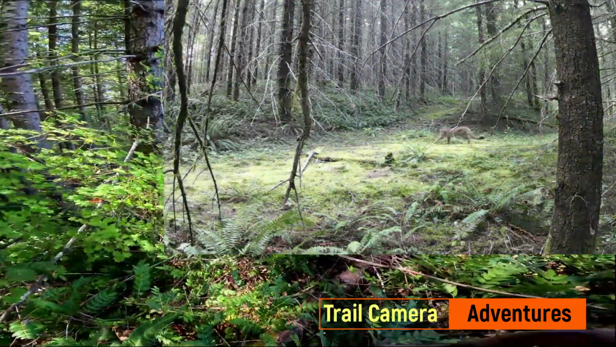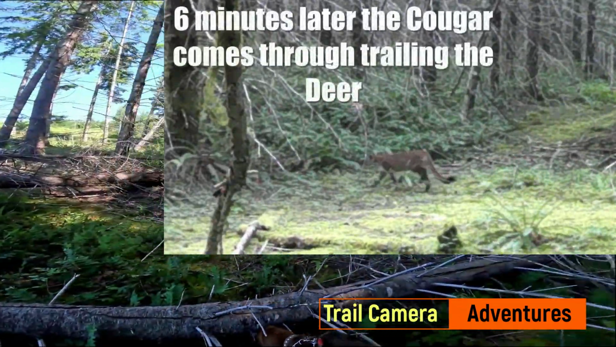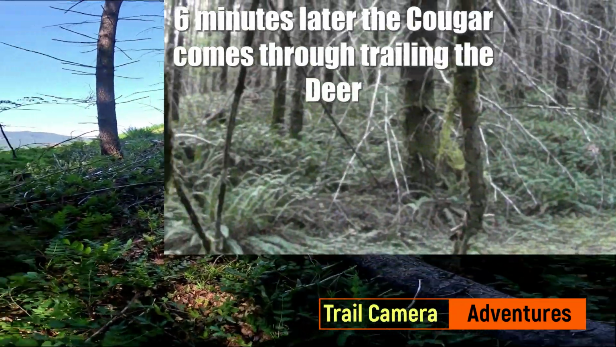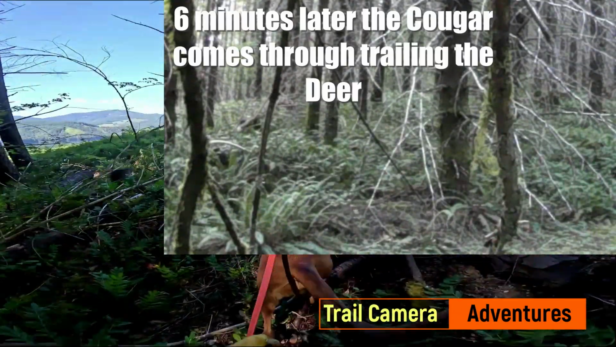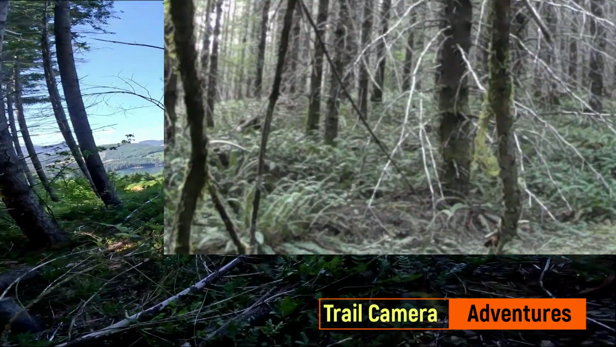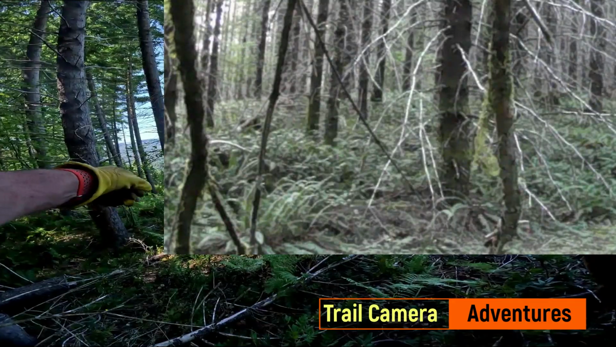So if you look really close, and that's how you set up your camera, on a lot of these places, oh, there it is there. You'll notice a secondary small trail just inside. There it is, right there. See how it winds along there?